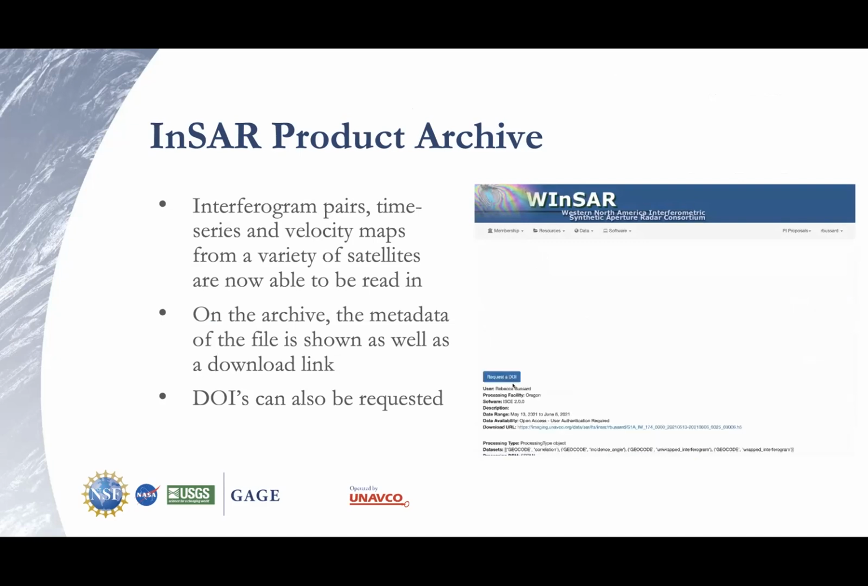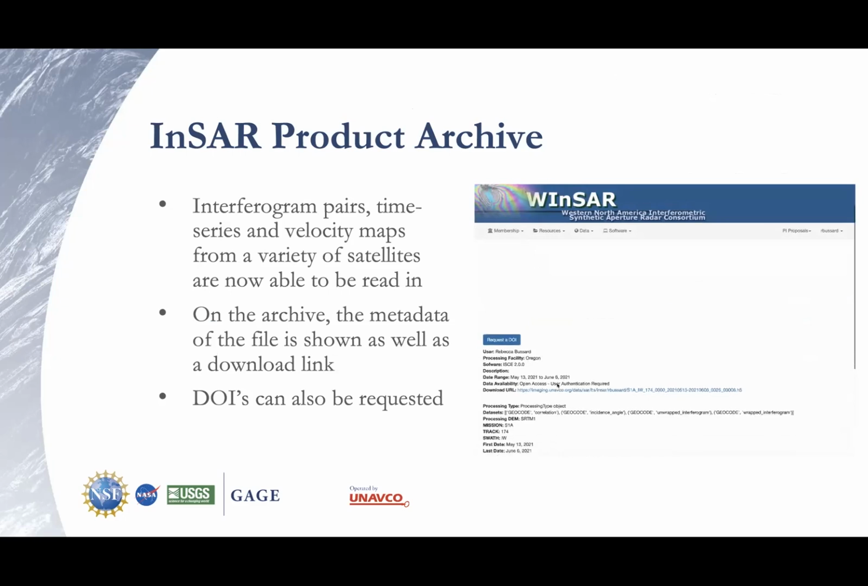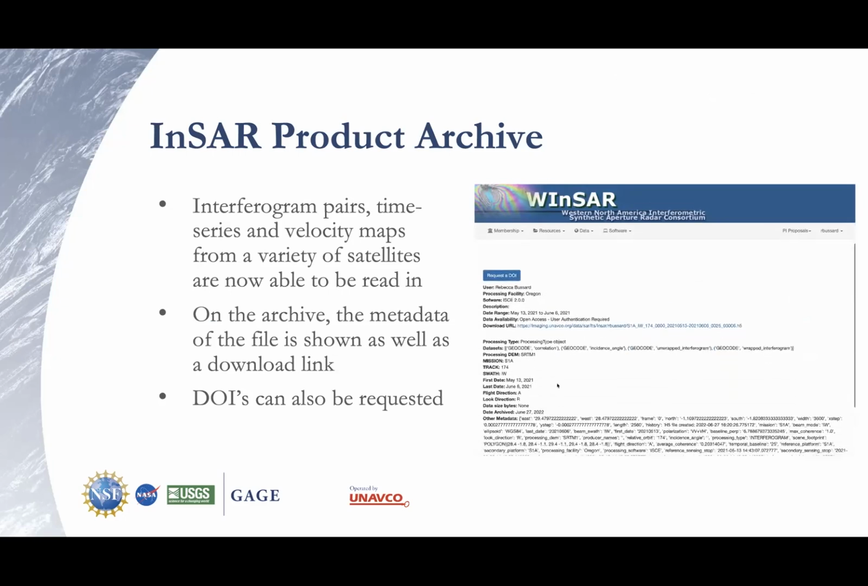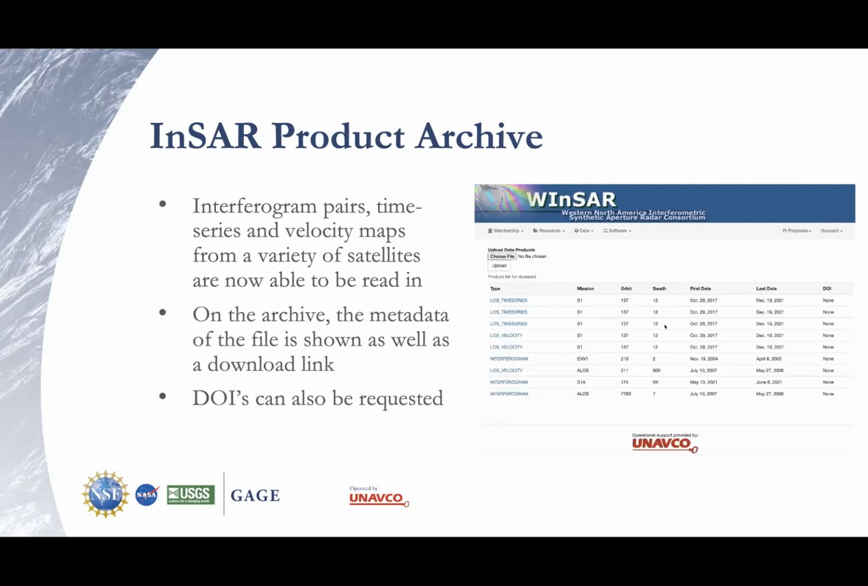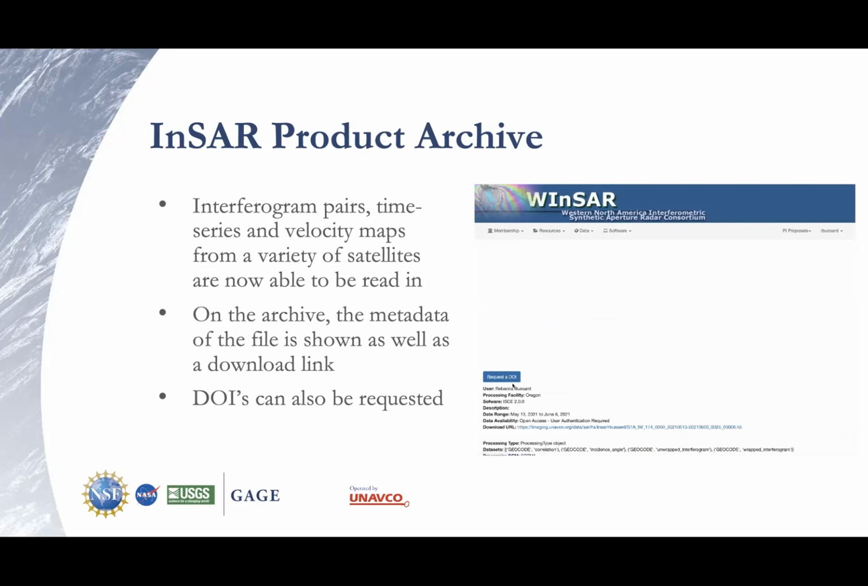You also have a download URL, so you can just download the file. You can request the DOI. So this was a lot of fun to see come to fruition, from the starting point of not a lot working to now multiple software suites being usable, as well as actual time series and velocity maps.